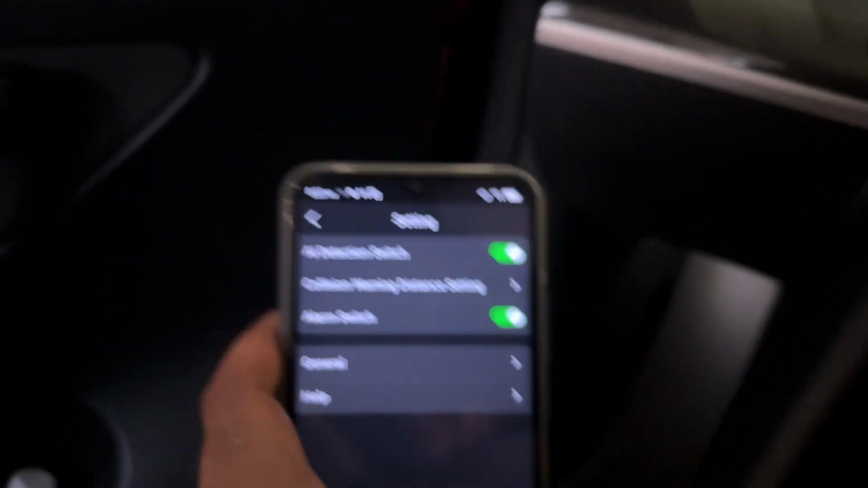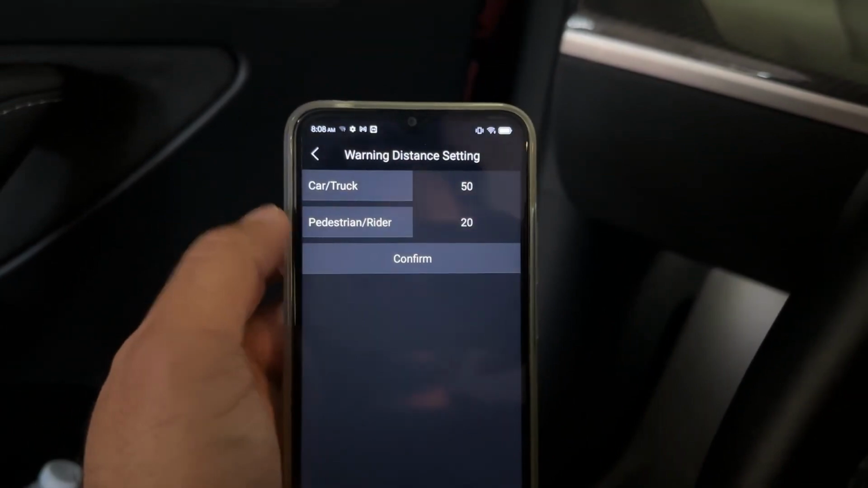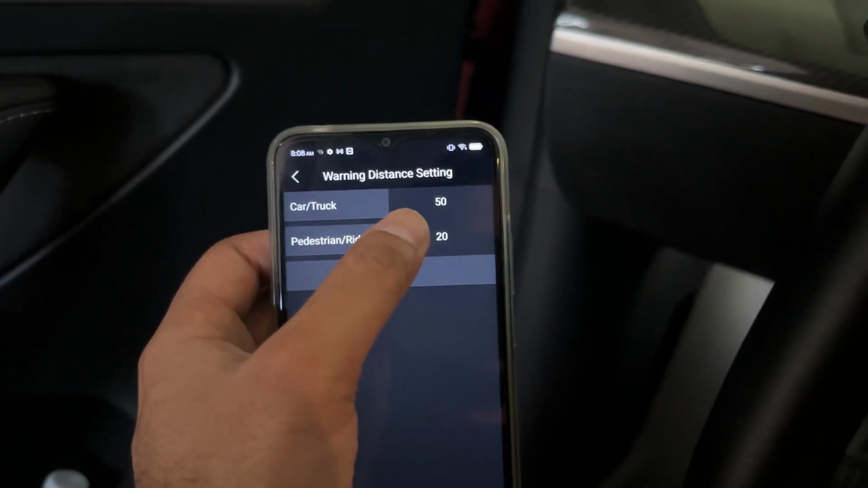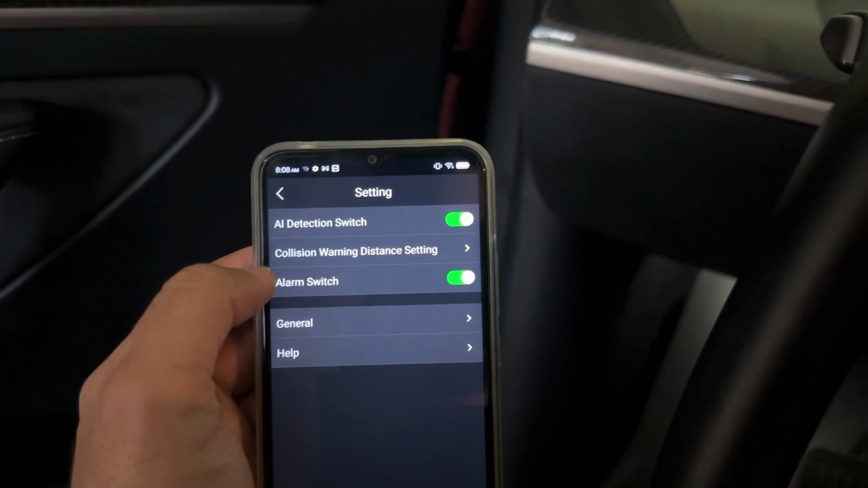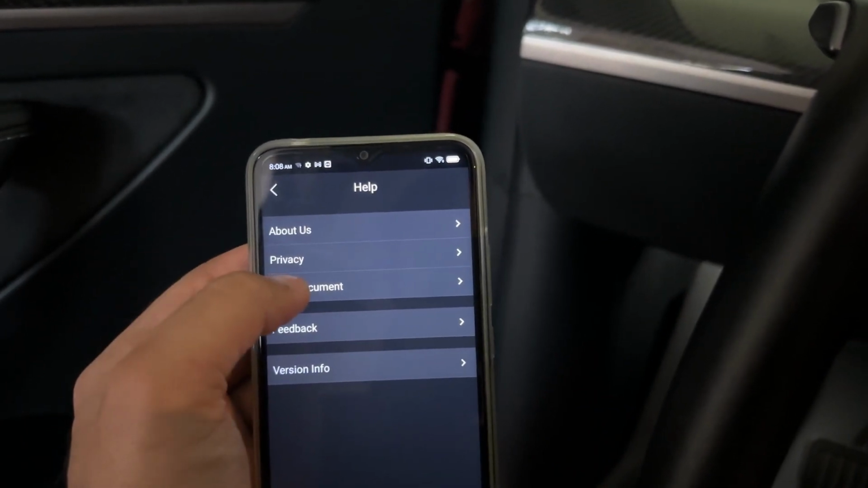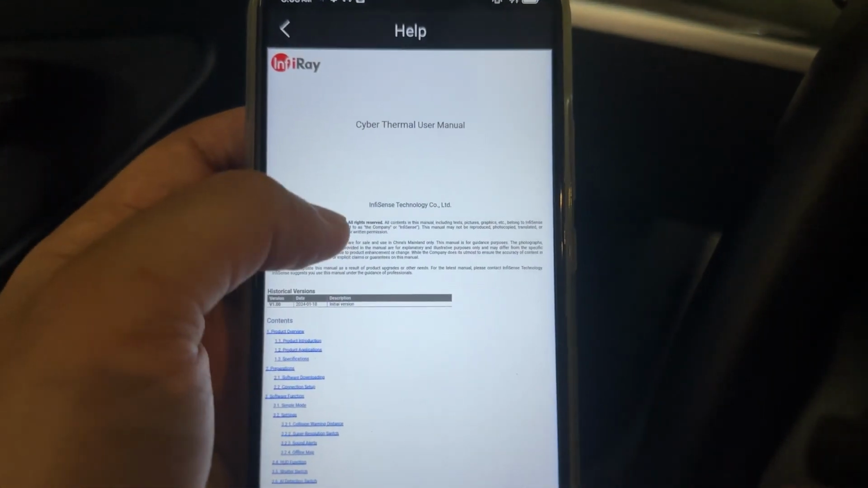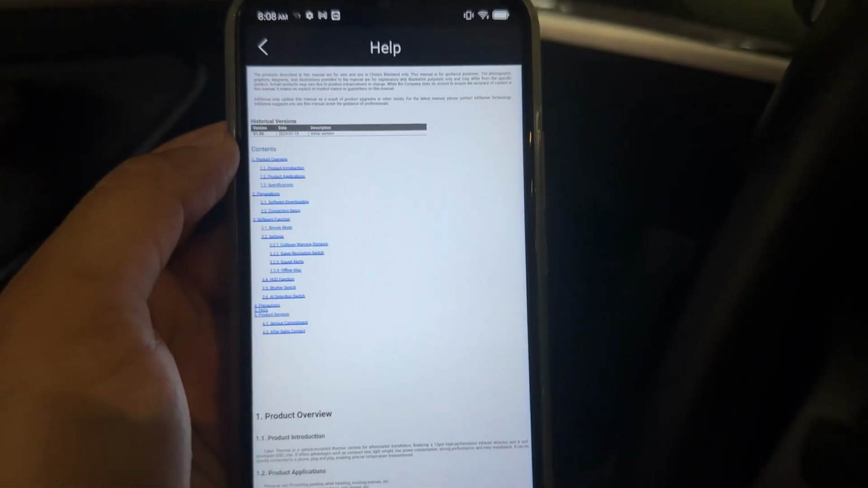And if we go to settings, you're able to adjust a few settings here. So first is the AI detection switch. You want to turn that on. You can also set the car, truck versus pedestrian, what settings that you want, and then confirm. This is just a distance setting of when it starts alerting you. Alarm switch, which is just how close, and then it will alarm you. And then just in general, there is help document, privacy. There's just a few ideas here. It gives you all of this information. Cyber Thermal user manual. Oh, that is the user manual I've been looking for. So it is there in the app as well.